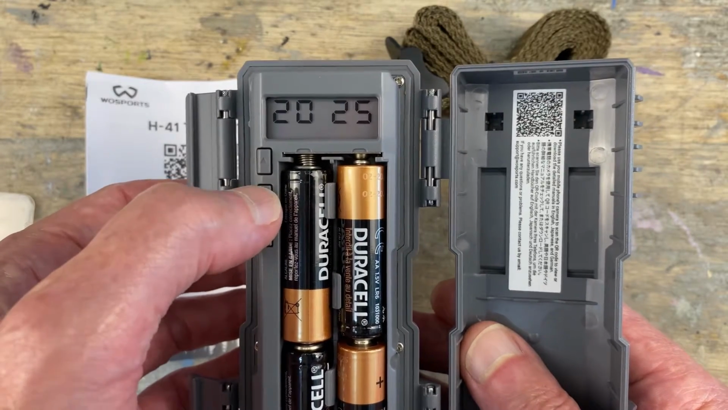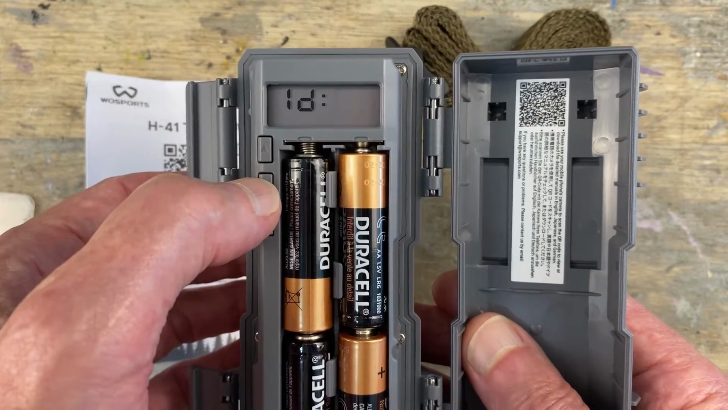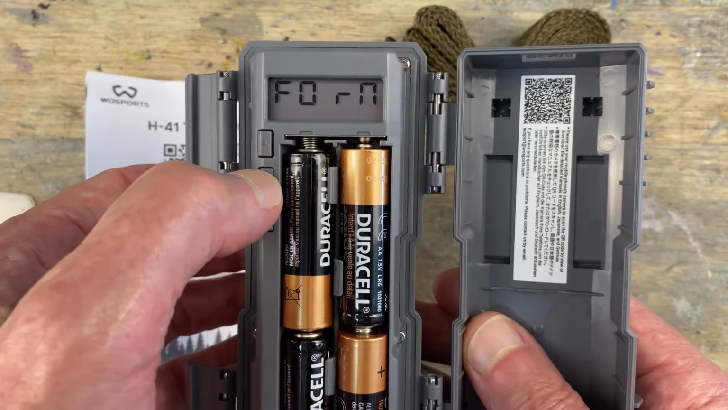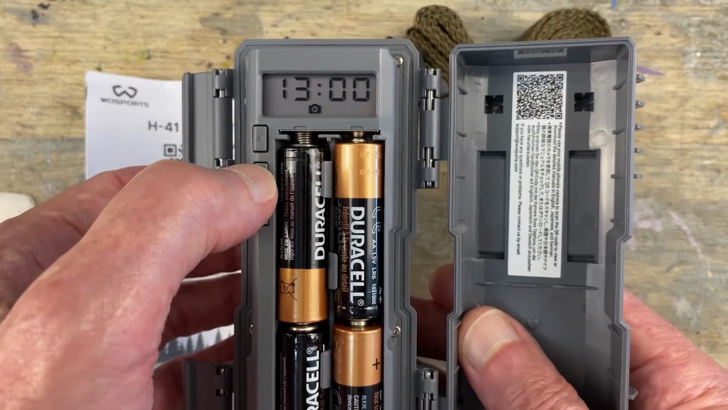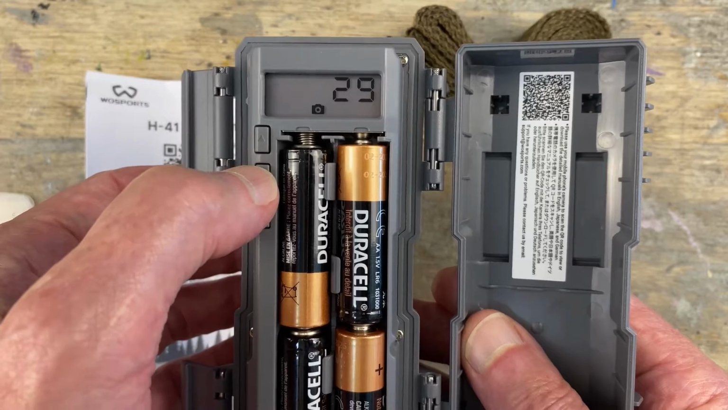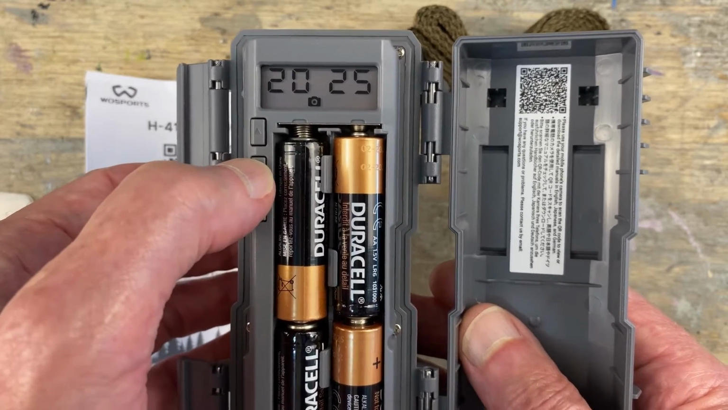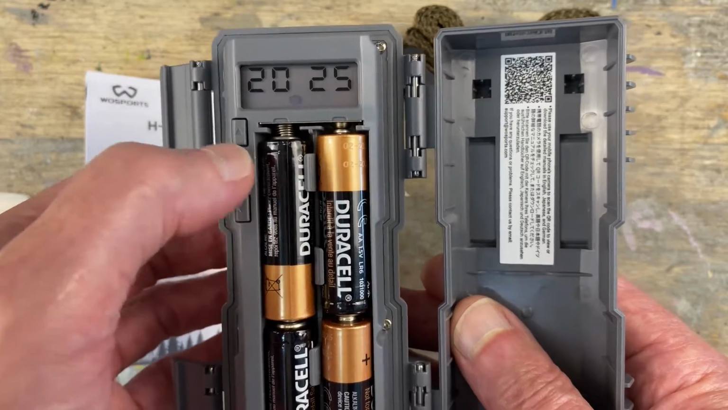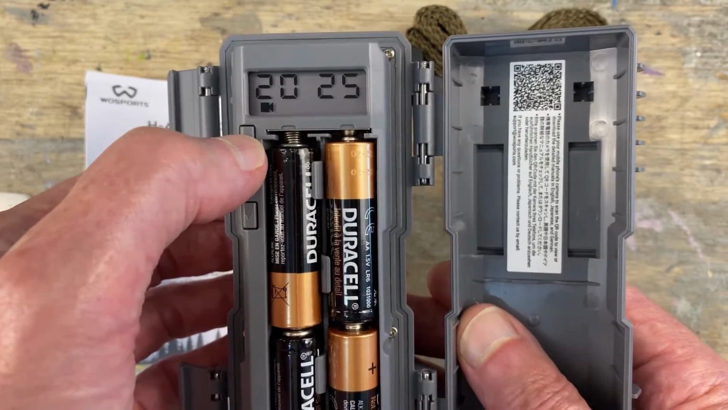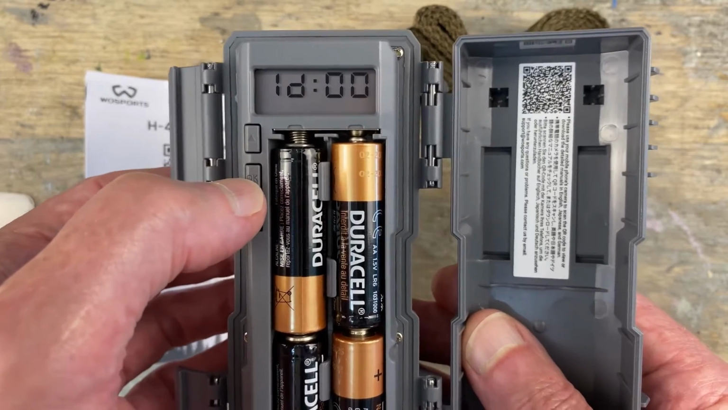And now you can see it's flashing camera, and we'll hit that. Oh, I went past it, so I got to go back again. So we want to go to the camera, it's blinking again, because we want to put it in video camera. So we're going to push the up or down button. So we got the video camera now. We're going to push OK.